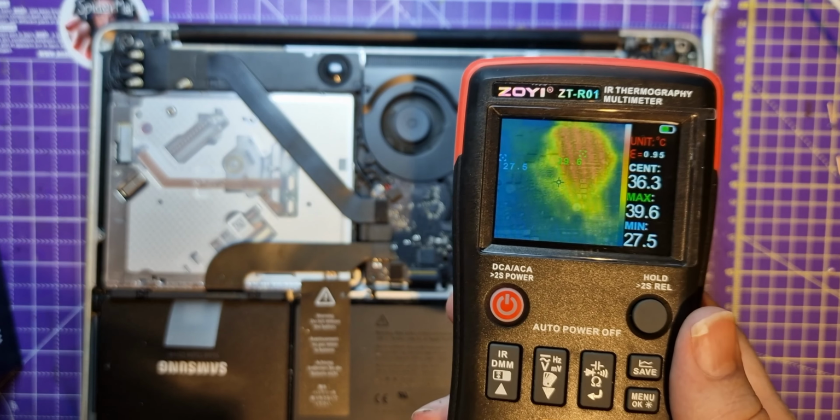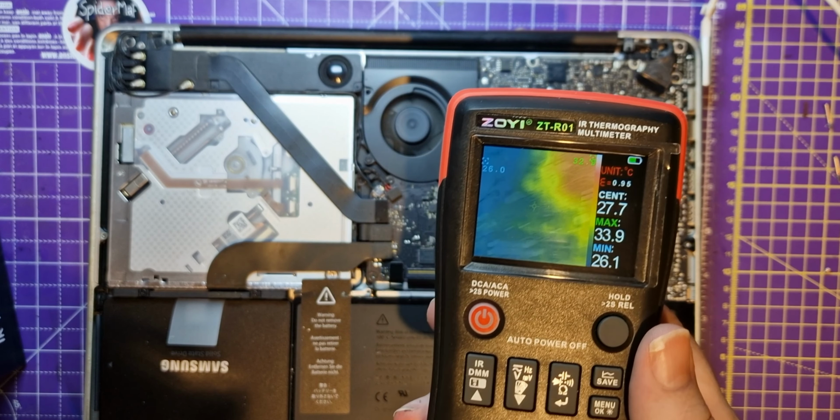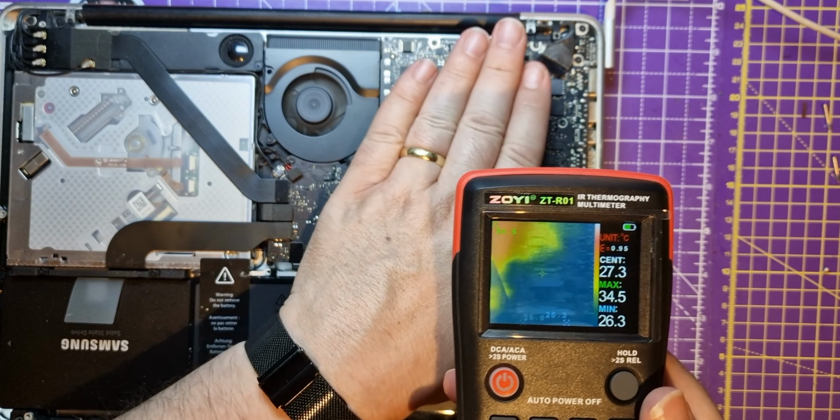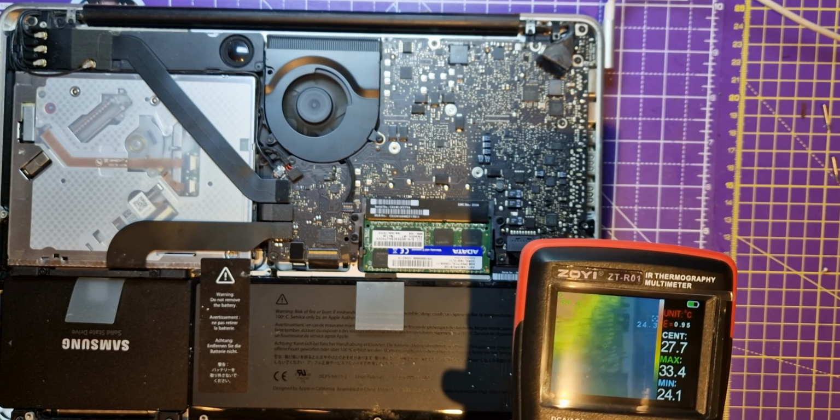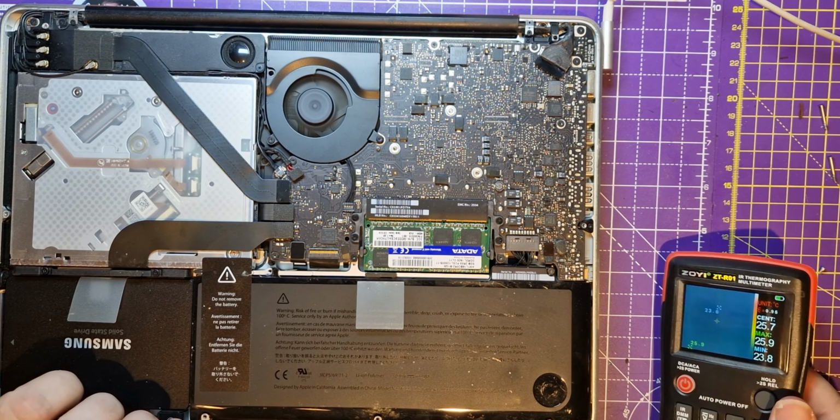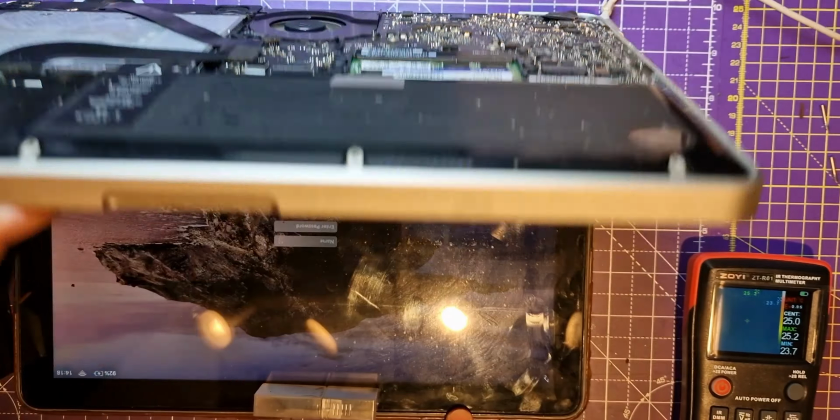So I'm not sure about this. I need to find some way more accurately of doing this, and I don't really know how to. I mean, the board is hotter than the rest of it. Hopefully that hasn't just turned off. Has that just turned off? Stupid thing. No, it's still working. Okay.